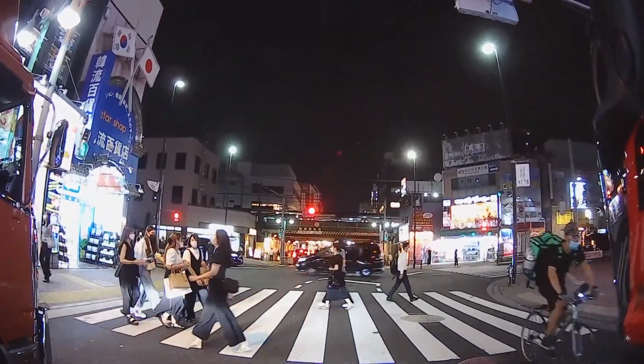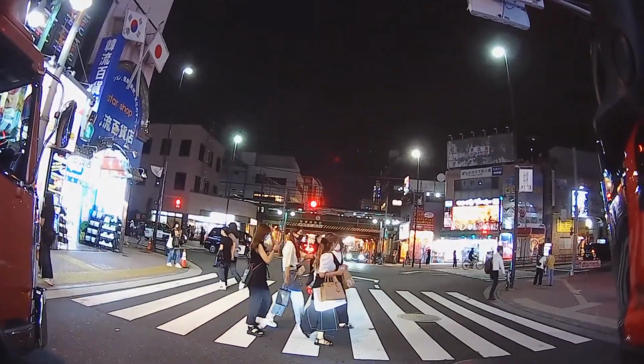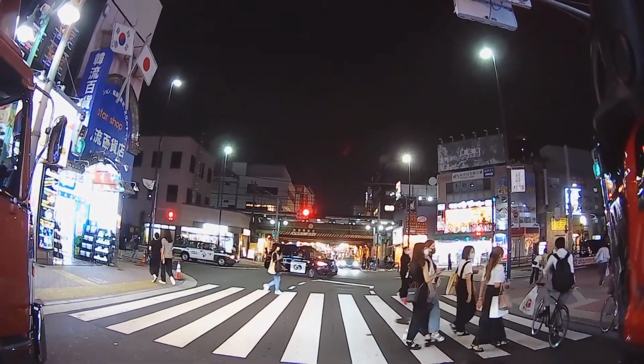Alright guys, that's Shin-Okubo train station. And the Yamanote line is just passing right above us.